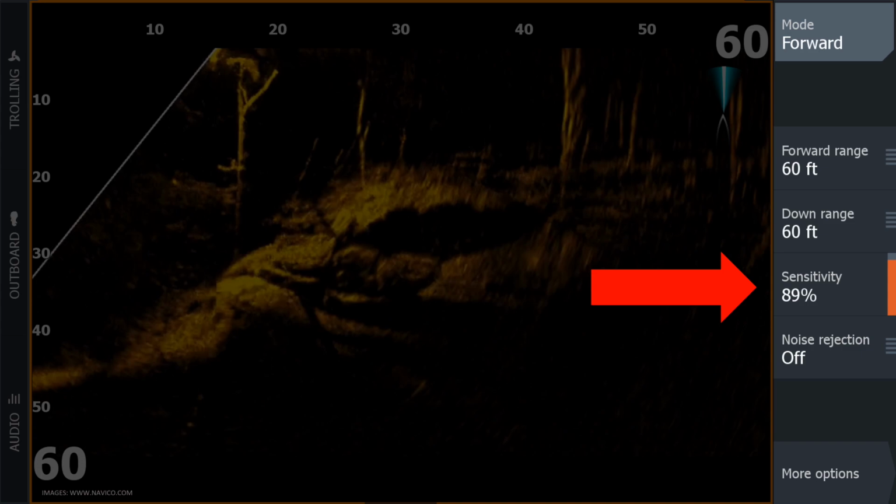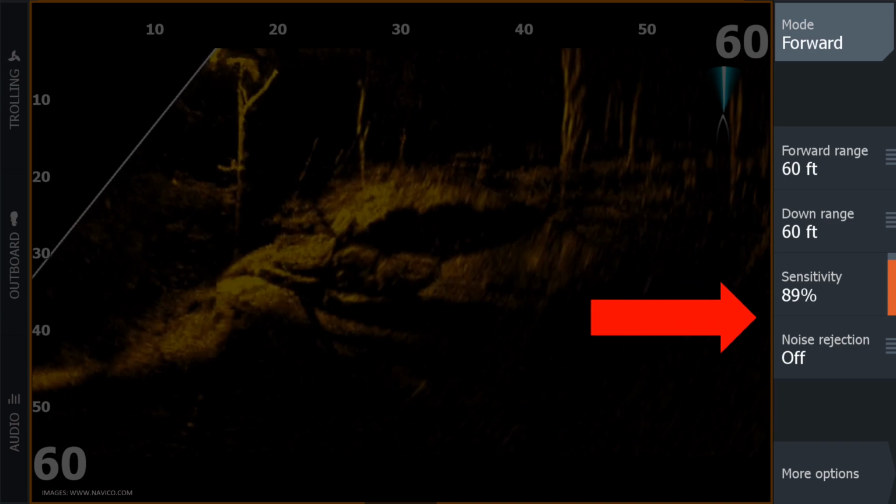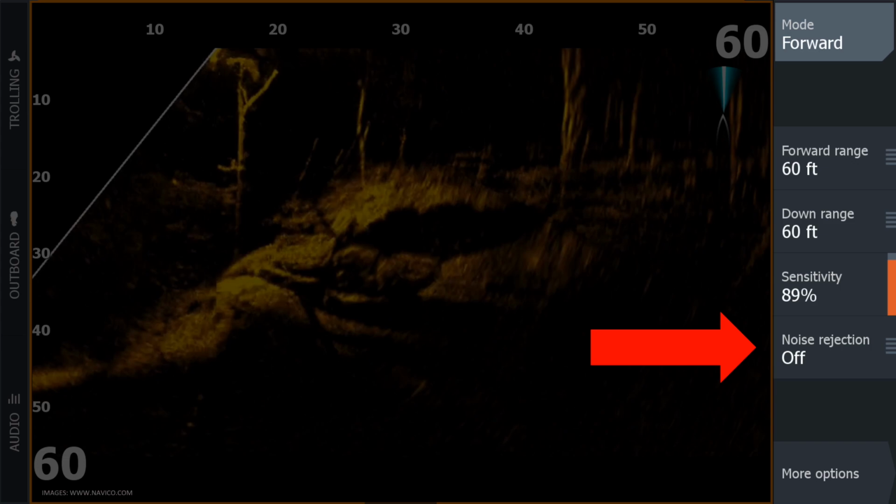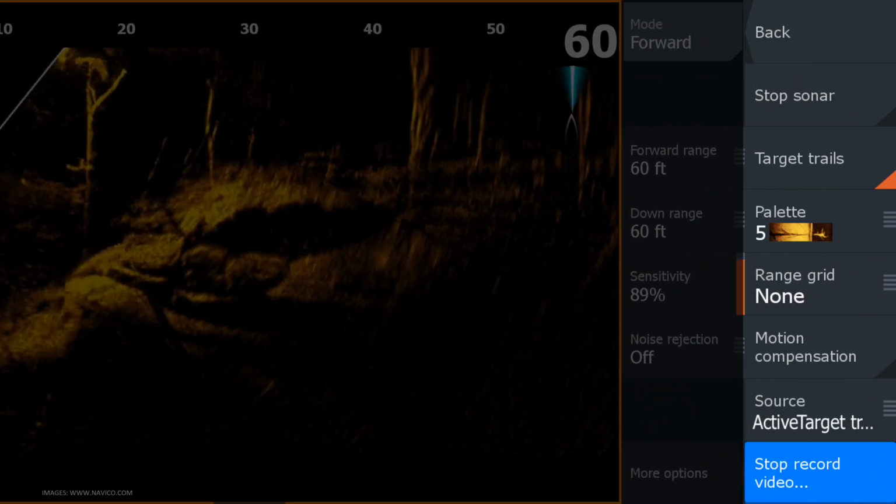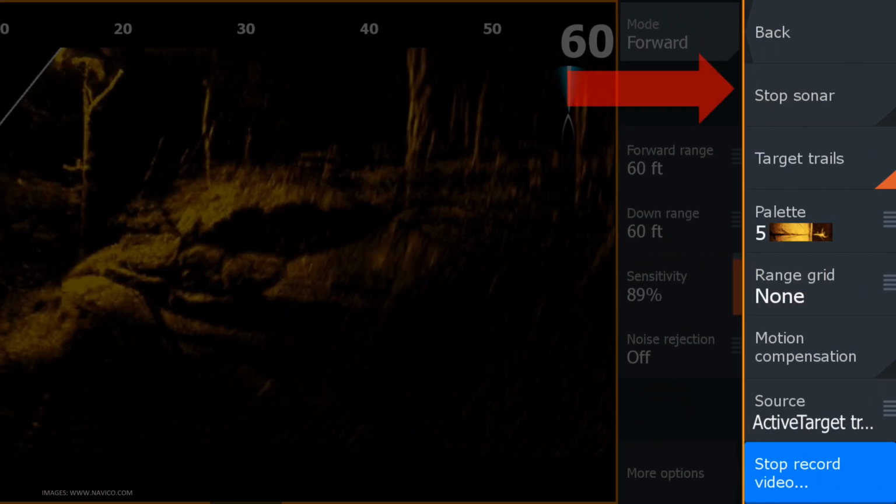That's just one thing you may not know about the Lowrance systems. That works on all their menus. We have noise rejection below that as well. So if you are getting some interference, you can try playing with that. And then we have more options. In that more options menu, we have the option to go back to the menu we were just at. We have stop sonar to disable the sonar ping. So this would be great to use if you're going to make a run across the lake. Rather than shutting your whole system off, you can just select stop sonar and the transducer will no longer emit a signal.